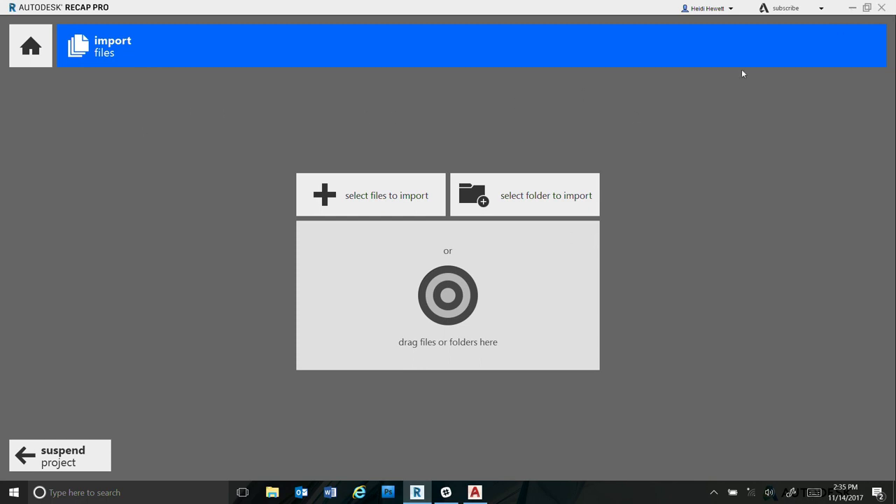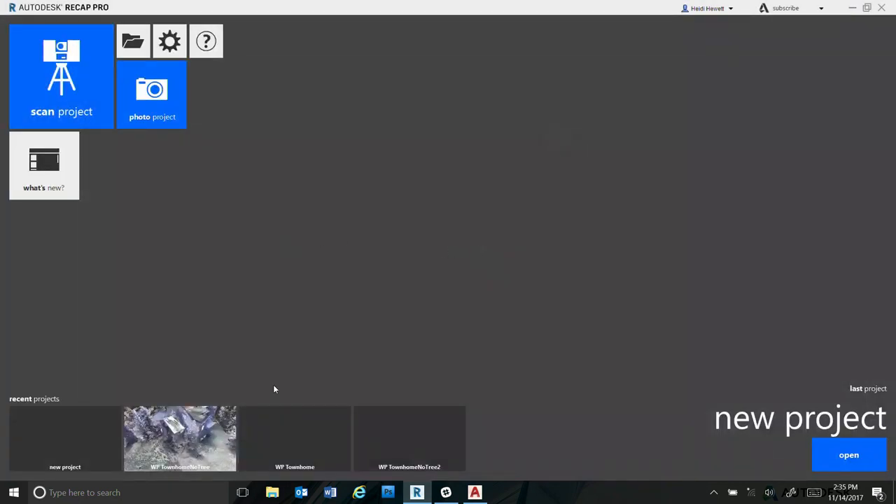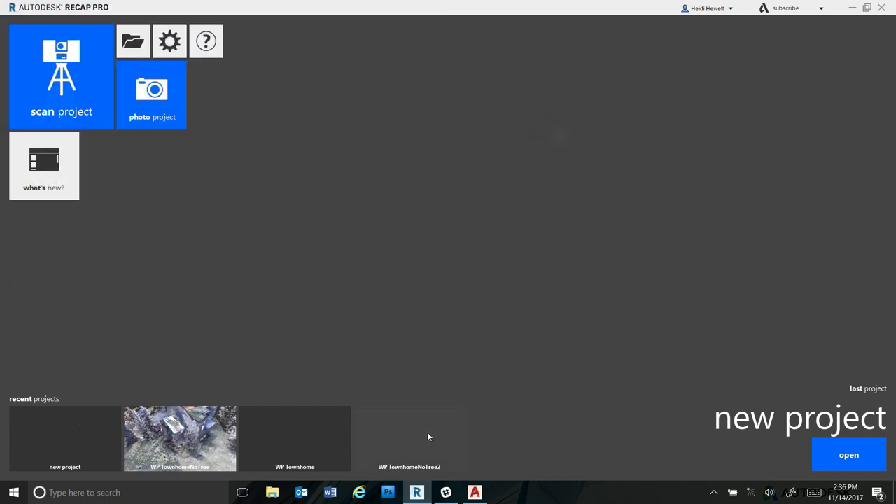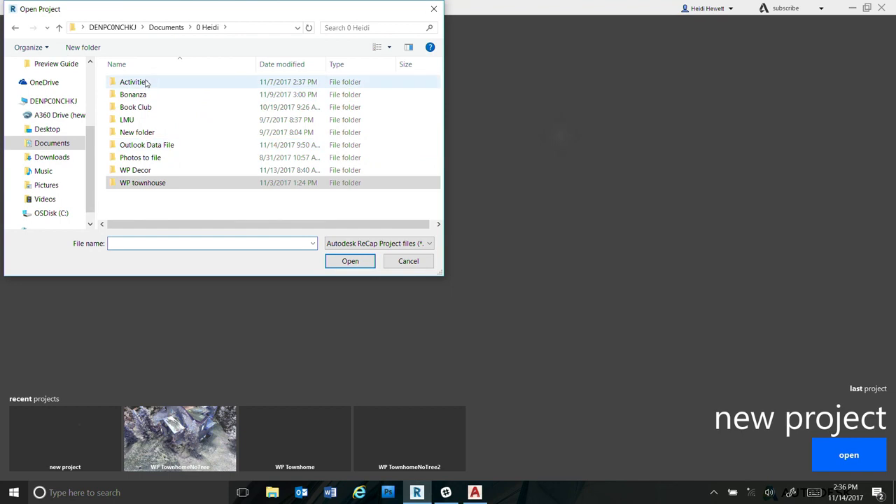So what I'm going to do is suspend that project and go back to a project that I had already started where it imported all these, just to save some time. Now where did I put that project? Uh-oh, that's a bummer. Sorry, it was on my recent ones, but I must have put it somewhere else because it's fallen off the recent.